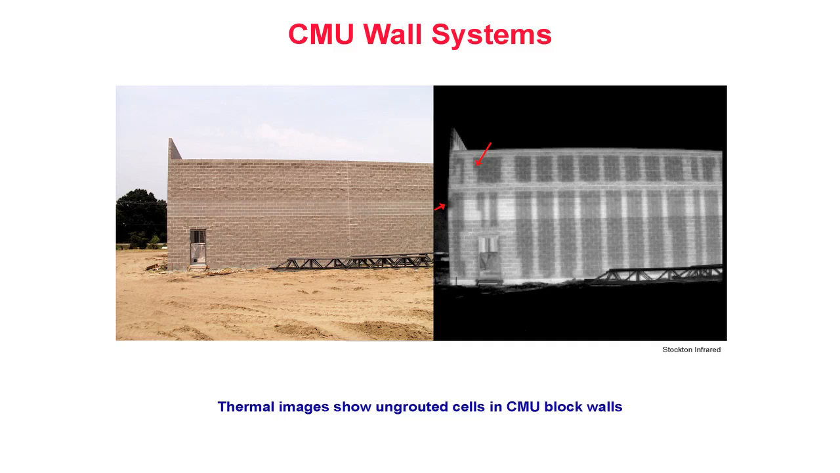Infrared inspections of CMU walls are typically performed post-sunset after a clear day. The presence of grout is typically indicated by warm vertical lines whenever grout is present. Depending upon local weather conditions, infrared inspections of CMU walls may also be successfully performed at midday with sunny skies. In such cases, we expect grout details to appear as cool vertical lines wherever grout is present.